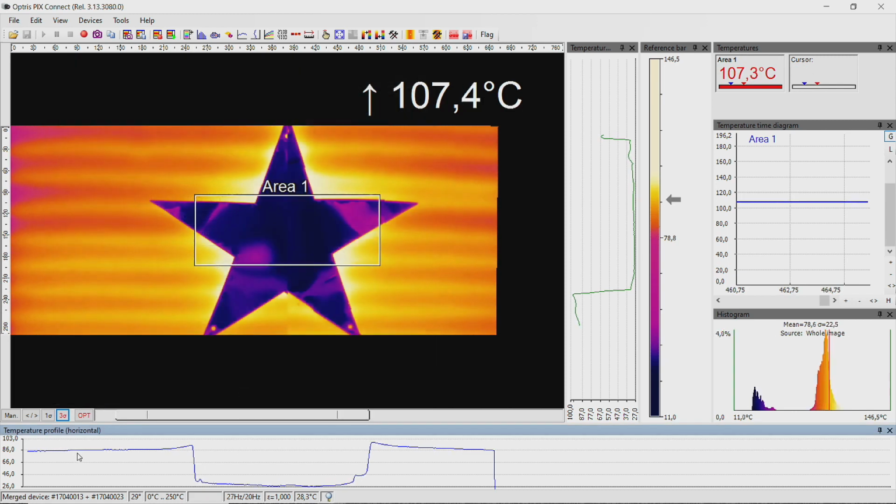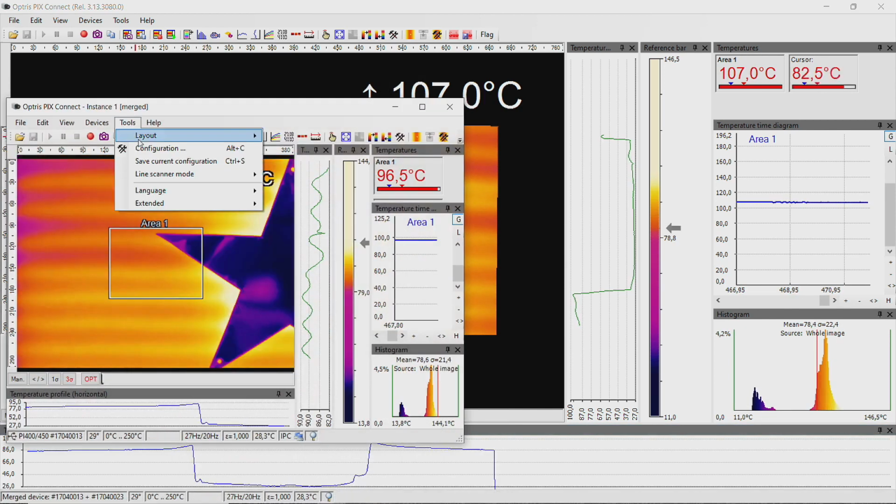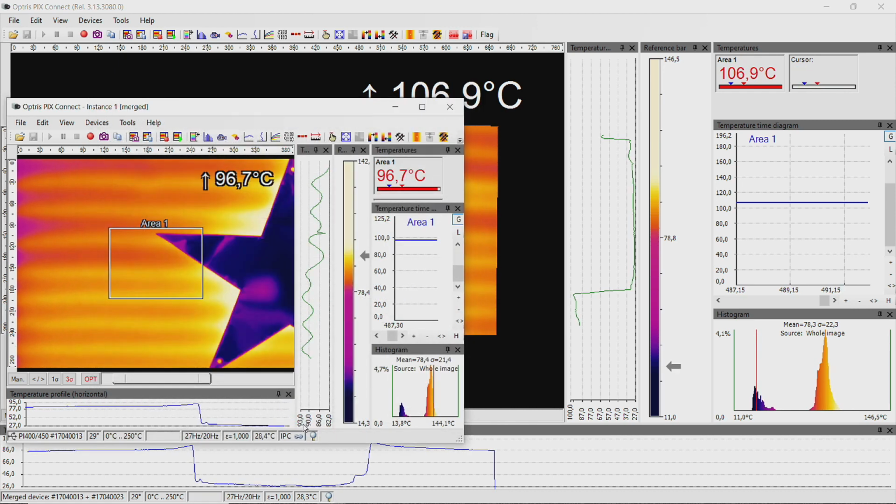Now we have to do a setting in the master instance. For this, go to the configuration menu and to the tab Device PIF. Here we have to do a setting under Analog Output Channel 1. Click on the pull-down menu and choose External Communication. Go to OK.